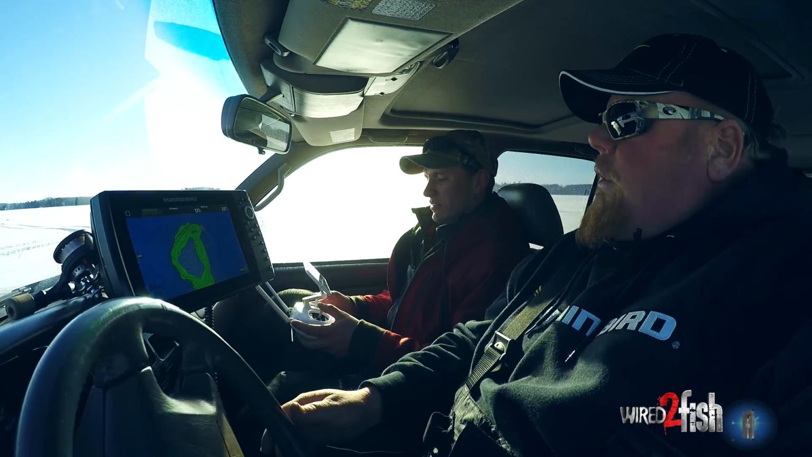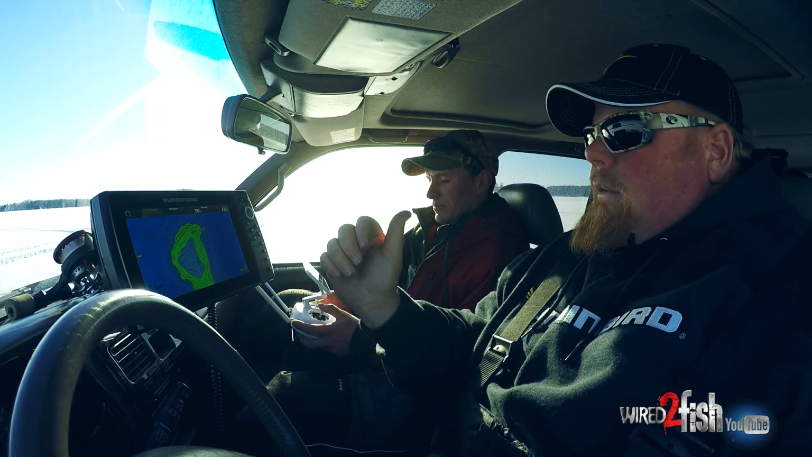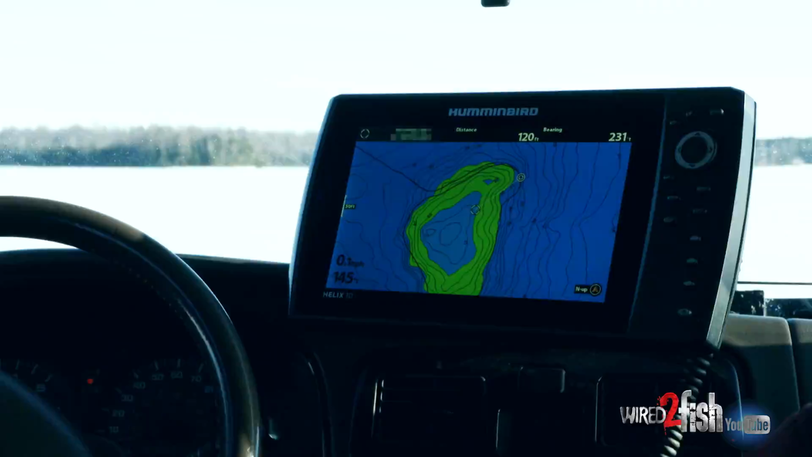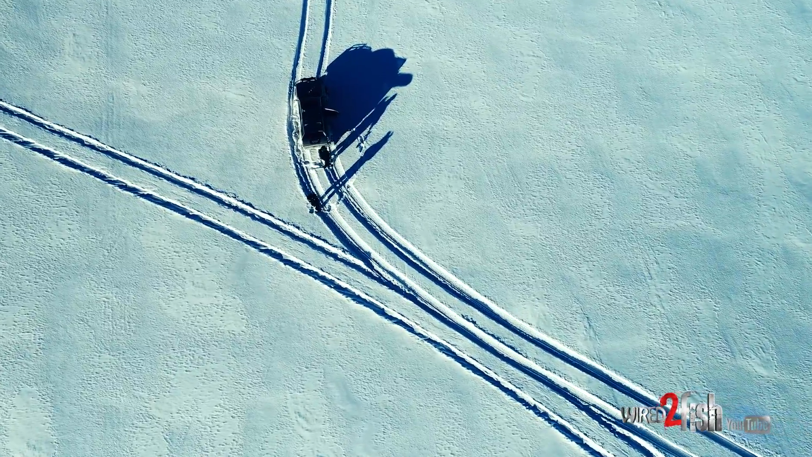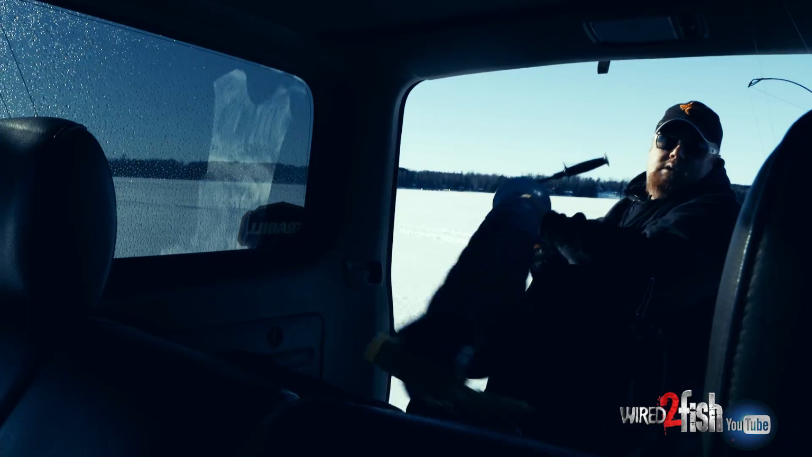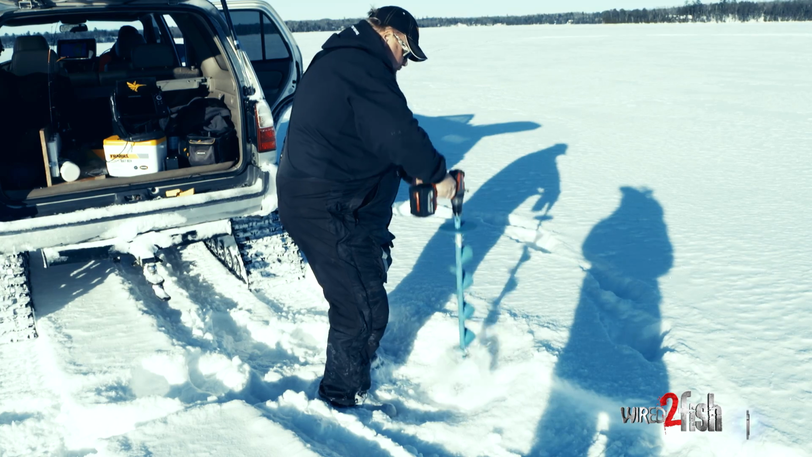So here's where I'm going to drill my first hole. I'm actually going to drill it right behind the truck. The nice thing is the tracks flatten an area, so when you're out fishing, you have a little area that you can walk on. Especially when you got a lot of snow, it makes life easier.